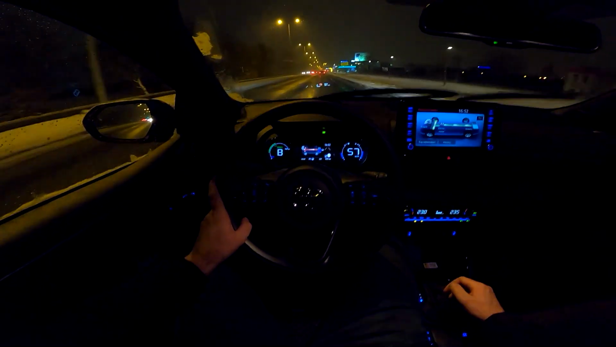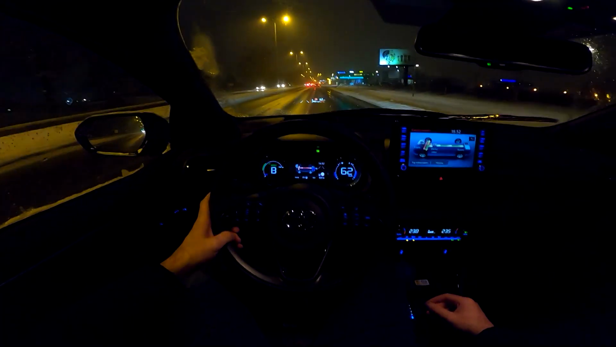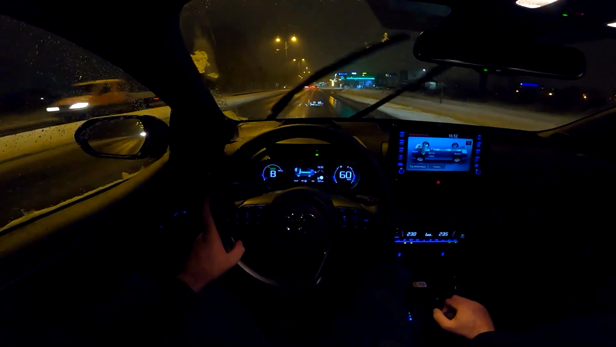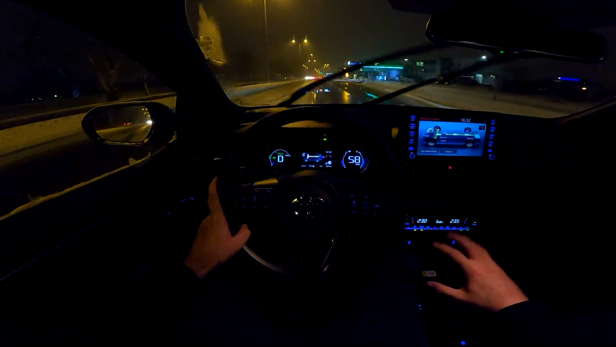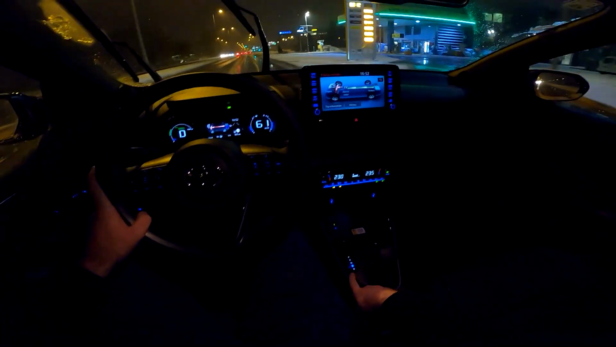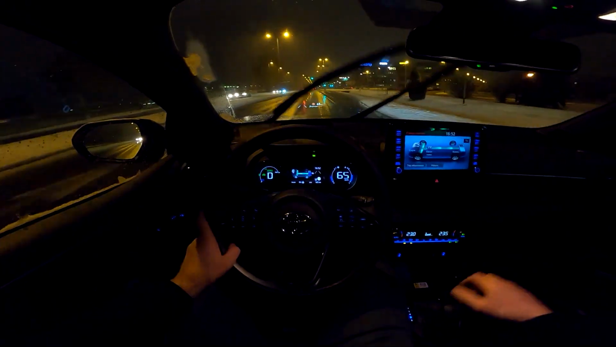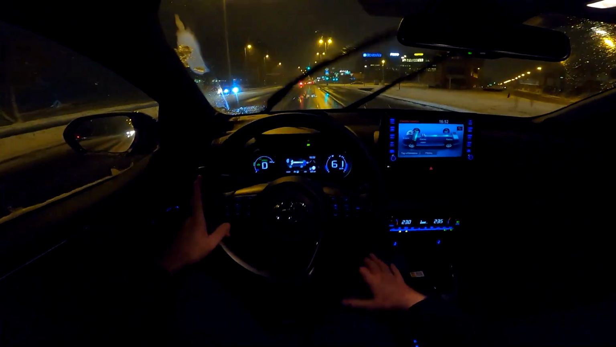but of course in many cases we'll have just the electric engine doing the job. And actually there are various modes for this car, for the drive itself. You see this, now we are in drive. When I release the throttle, nothing happens. I mean, just like a normal car.